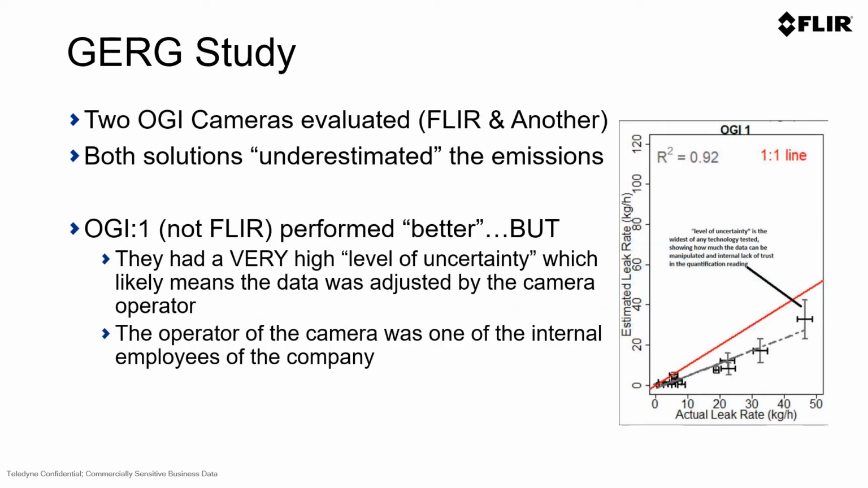With the 2 OGI cameras that were evaluated and QOGI technologies that were included in this study, both of those had underestimated the emissions, which is common in most studies related to QOGI and optical gas imaging.